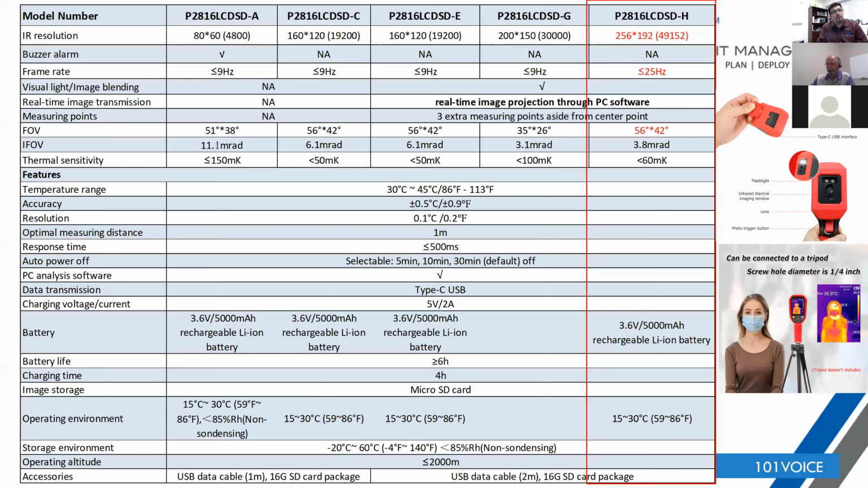One thing that matters is the IR resolution. Almost all these products are designated for temperature scanning. IR resolution is the resolution of the thermal imager scanning device. So it starts at 80 by 60 and goes all the way up to 256 by 192. For a handheld, that's pretty good. Also, frame rate is quite important.